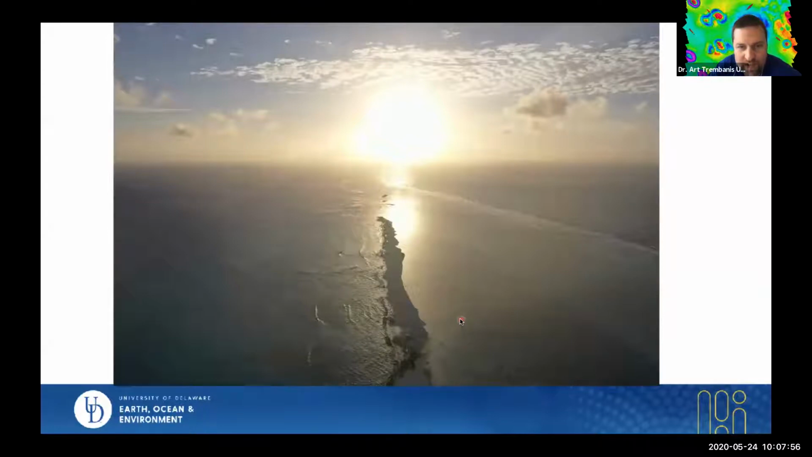This was a drone shot that I took last summer as the sun was setting towards the western side of the atoll, where in 1954 it would have been erupting with an even brighter image from the hydrogen bomb testing, which we'll get into as well.